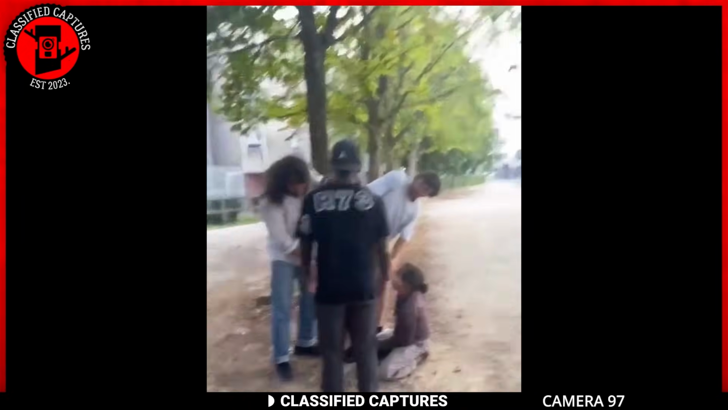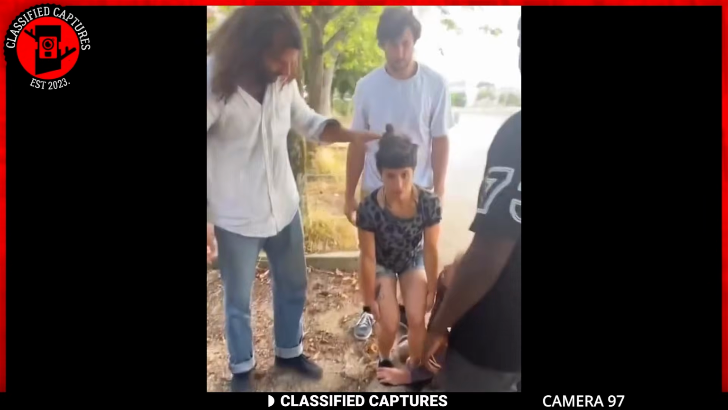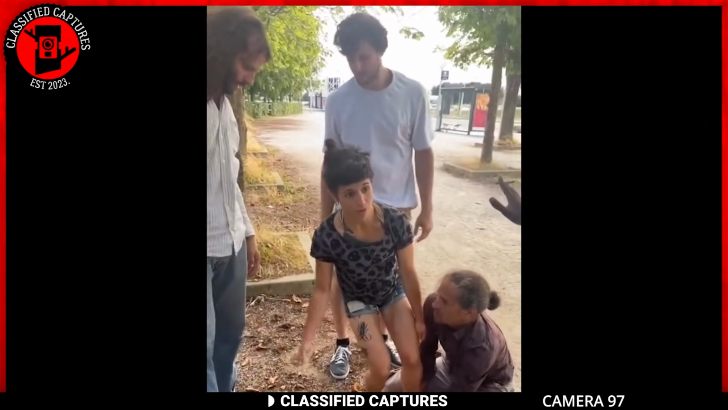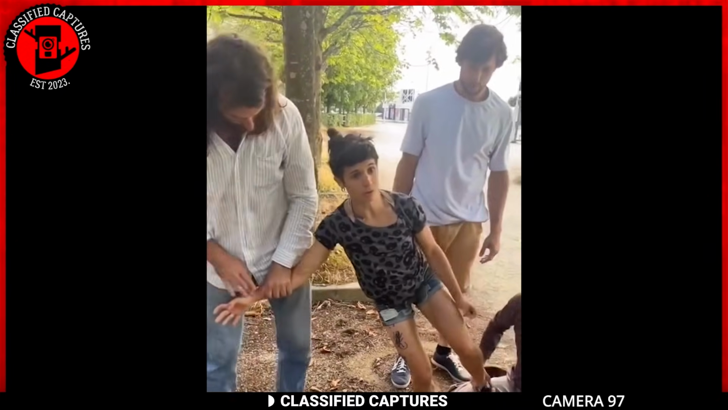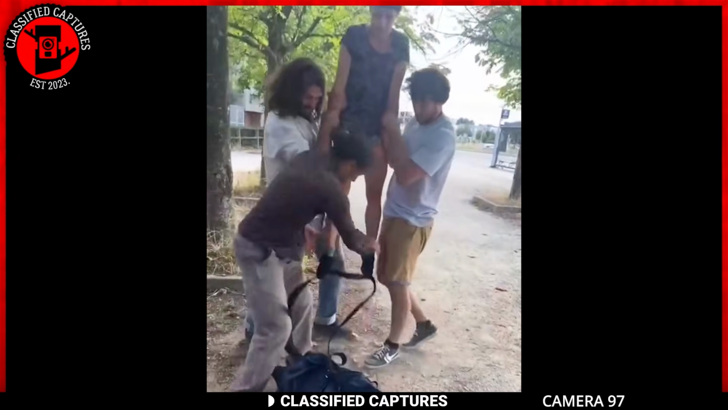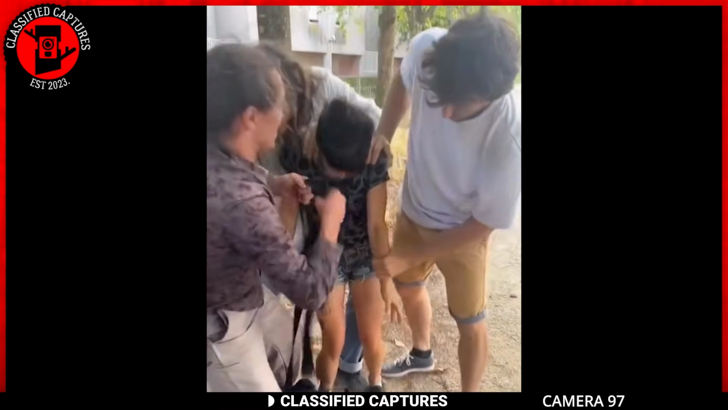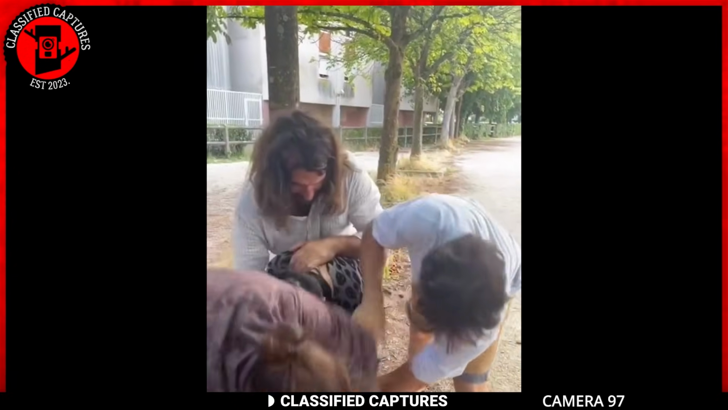According to them, the woman in question started levitating. Yeah, you heard that right. Levitating, as in defying good old gravity. Before you dismiss it as some street performance gone awry, take a closer look. No strings, no hidden contraptions, just a woman seemingly suspended against the laws of physics.